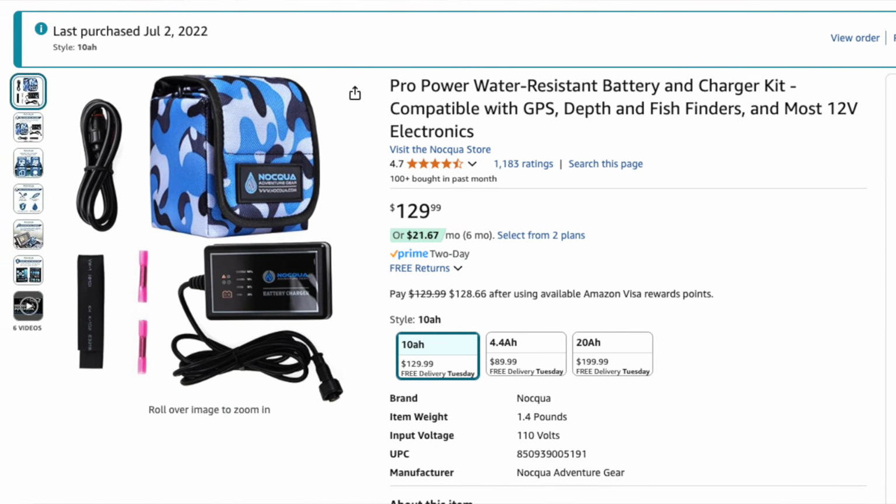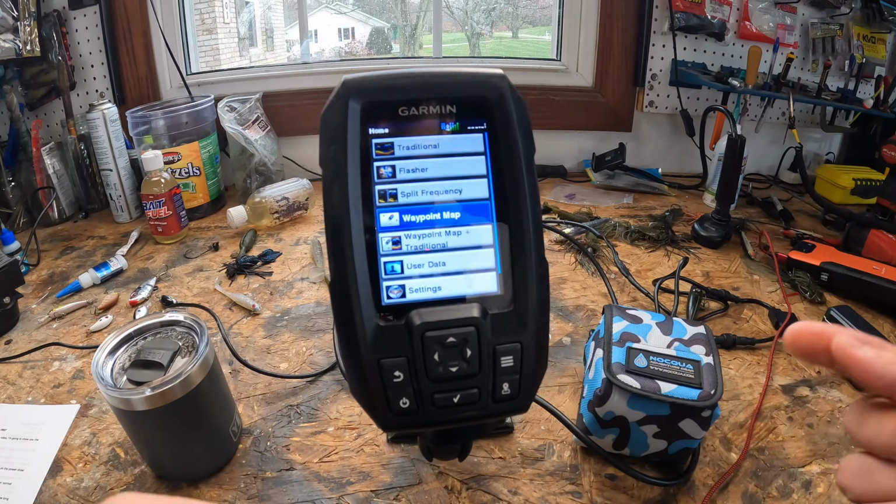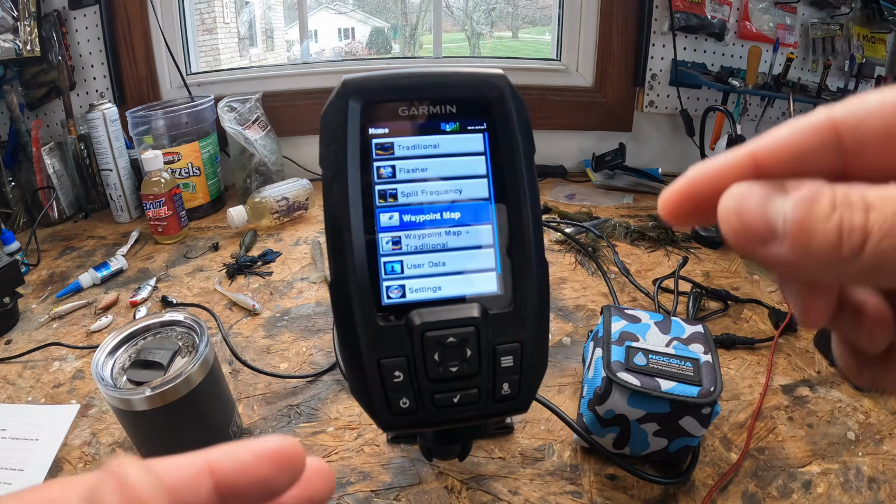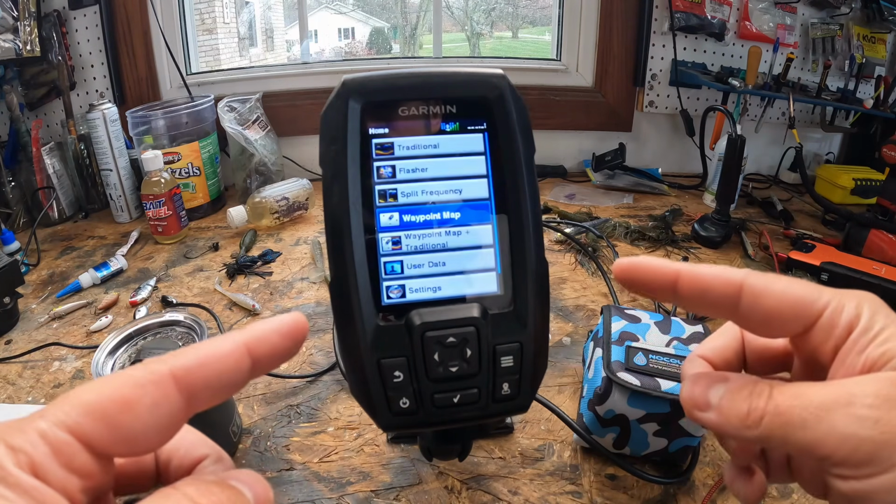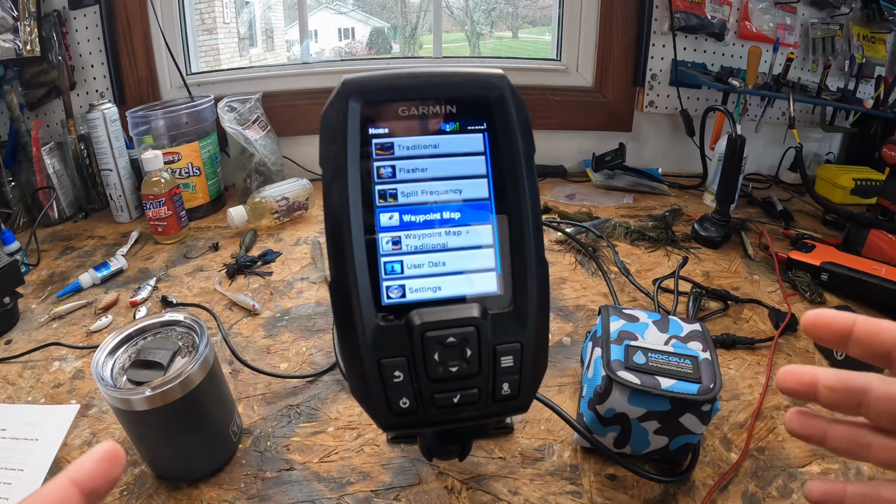To estimate how long this would power your Garmin, simply divide the battery capacity by the power draw. So it'll be 10 amp hour divided by 0.23 amps, and you will get 43.5 hours of use out of this battery right here. So plenty of juice for your fishing trip.